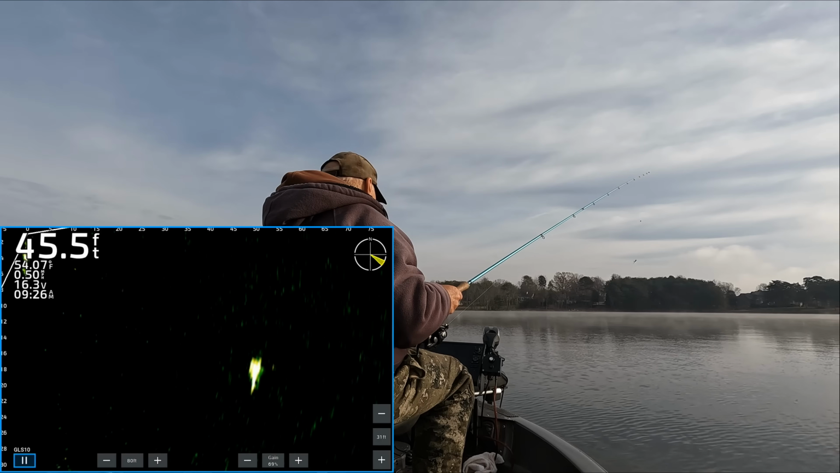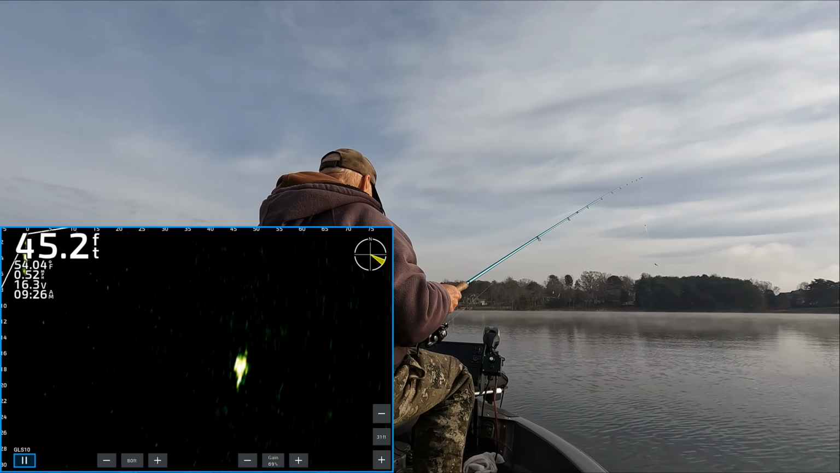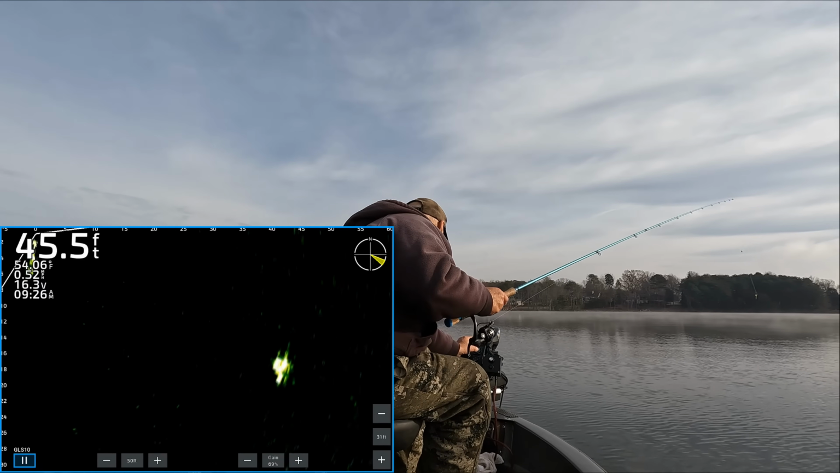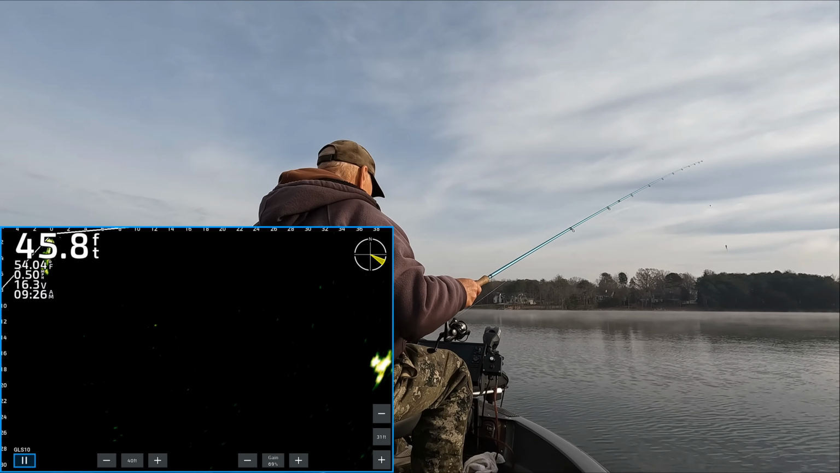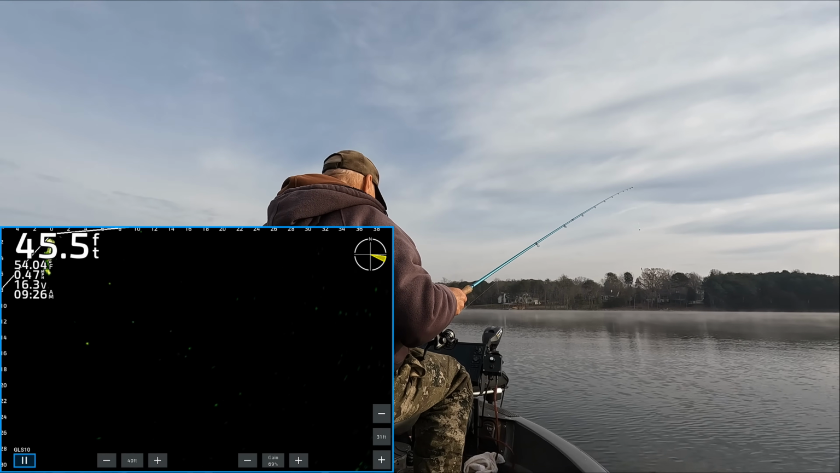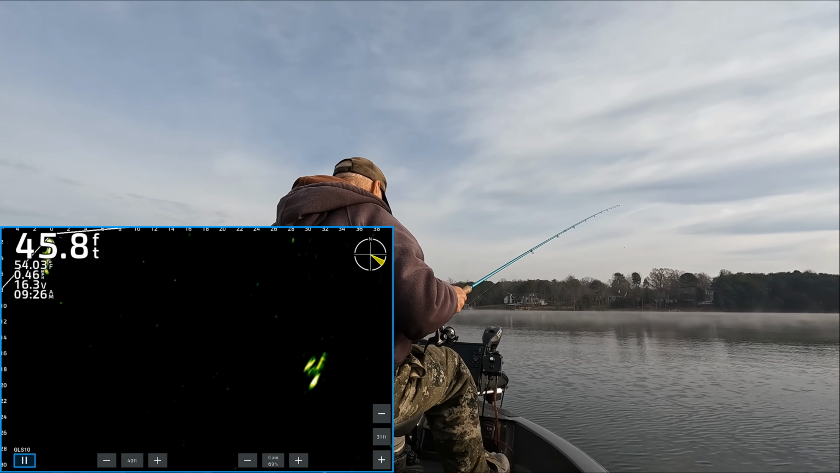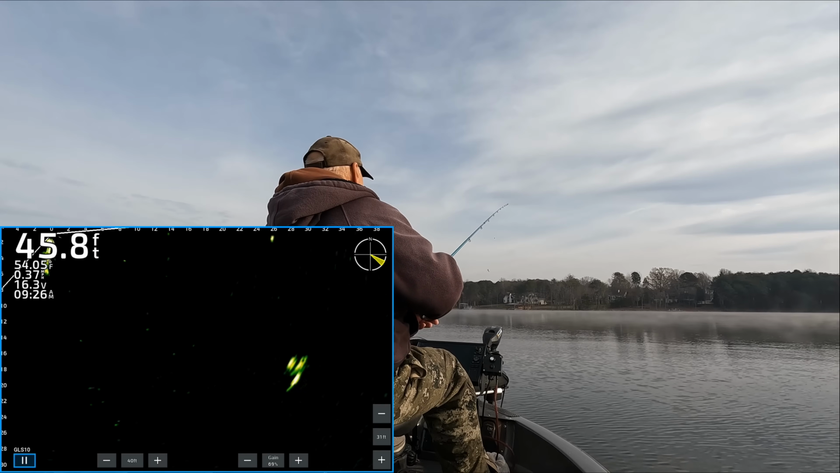And I just set it on out there when I'm looking for these schools. Just cover more ground and you can see them way on out there. Then, when you get close to them, I just cut it back in. Like that. So I can see my jig better. Now they're coming. I'm doing 1/2 mile an hour. I'm gonna break it just a little bit.